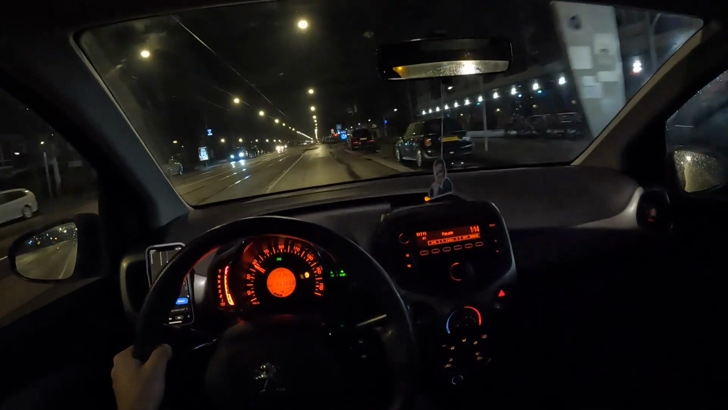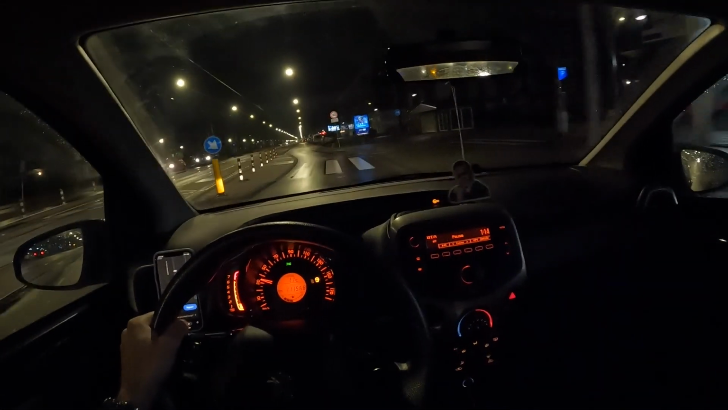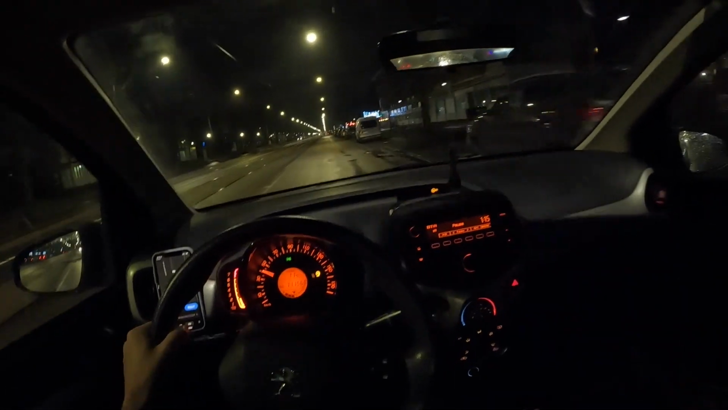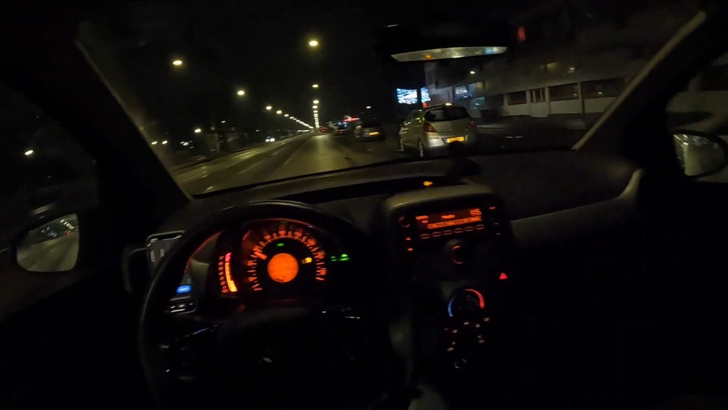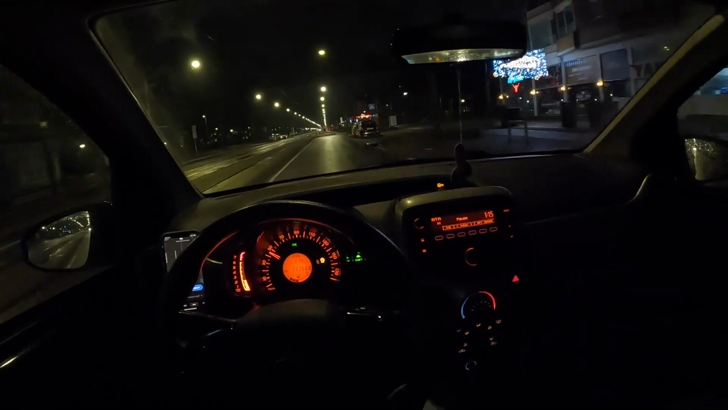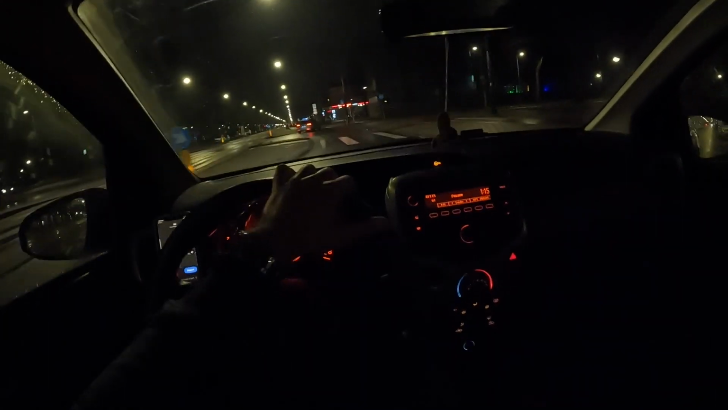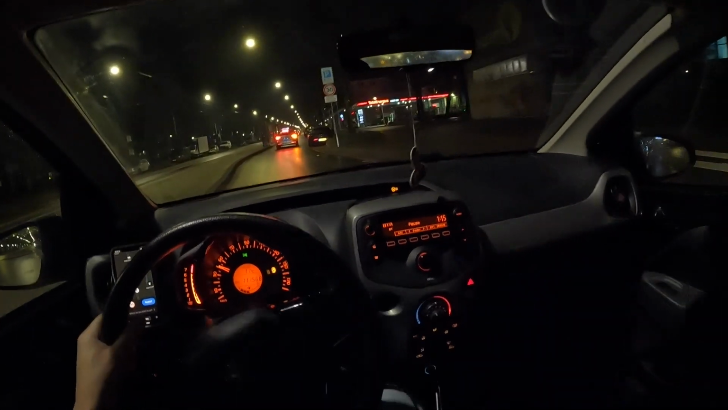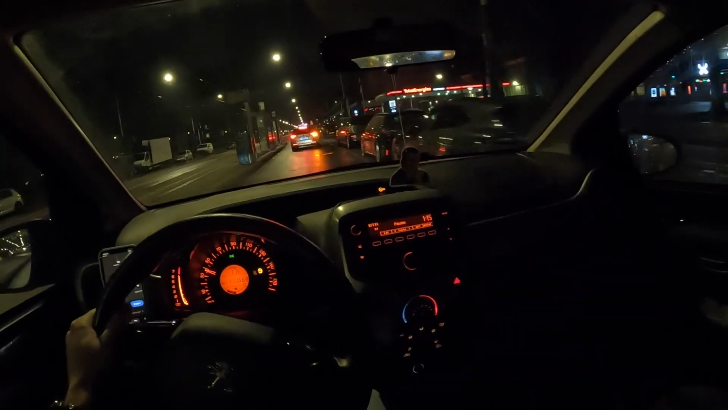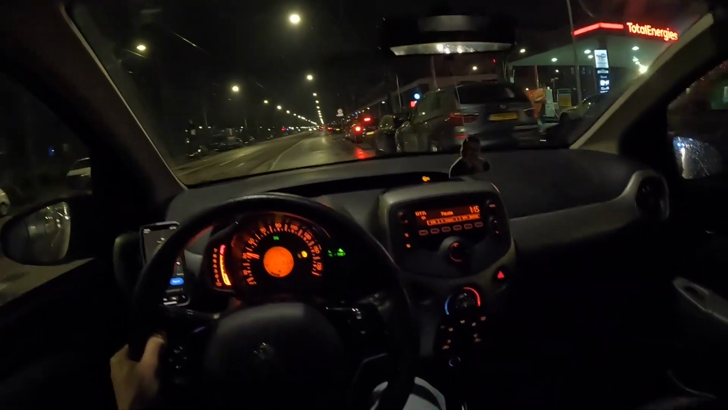That was a manual as well, but yeah, the fuel consumption and the monthly costs, as I said before, are just higher than this one. And if you're a new driver like me, I think I have my driver's license for 1 year or something, insurance isn't going to be happy with you. Here in the Netherlands, insurance prices are crazy. It's ridiculous. For new drivers, you're gonna pay a big bag.